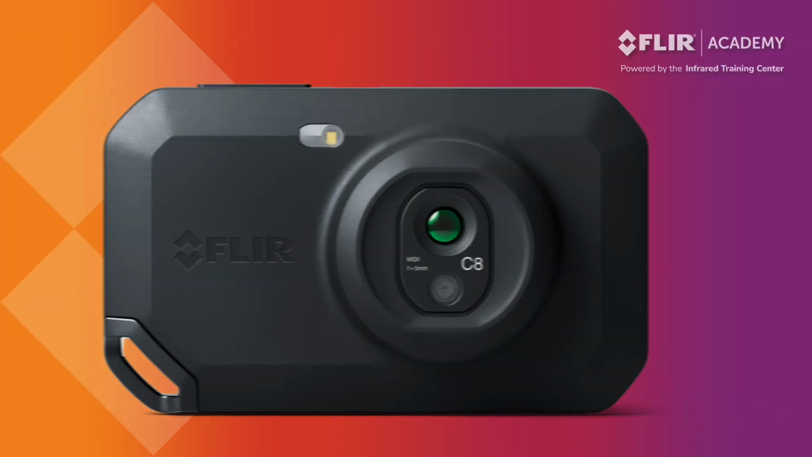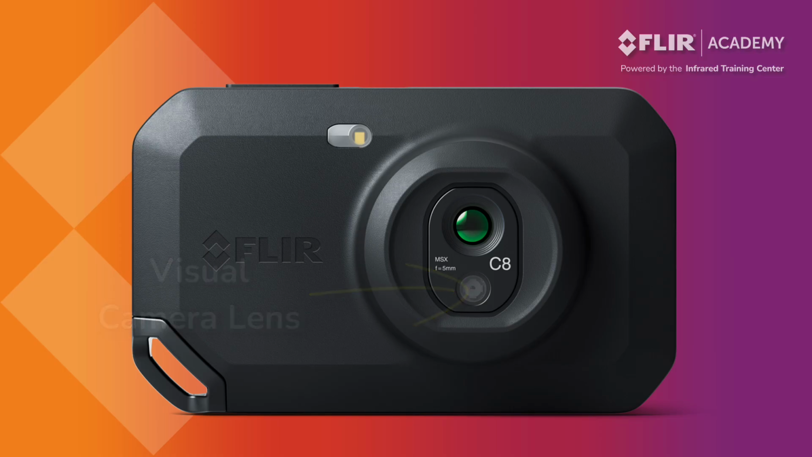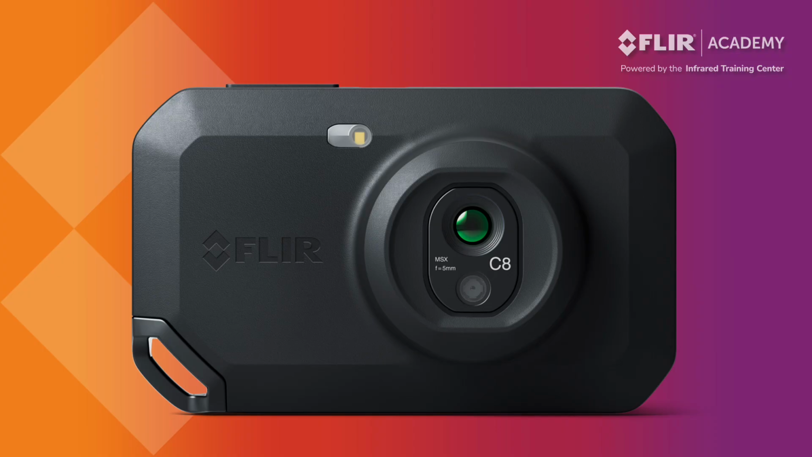Below the infrared camera lens is the visual camera lens. This is used to capture visible light control photos that thermographers typically include in their reports. The LED camera lamp over here is used to help illuminate targets to capture better visible light photos when saving data in low light conditions.